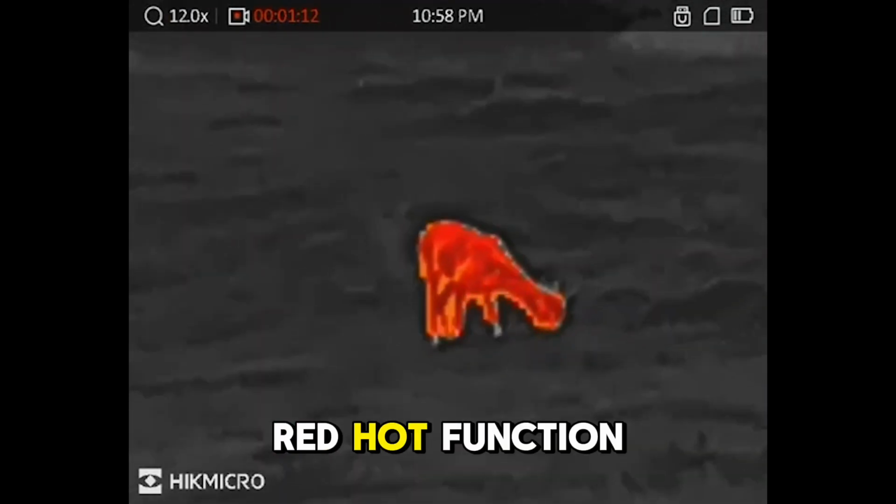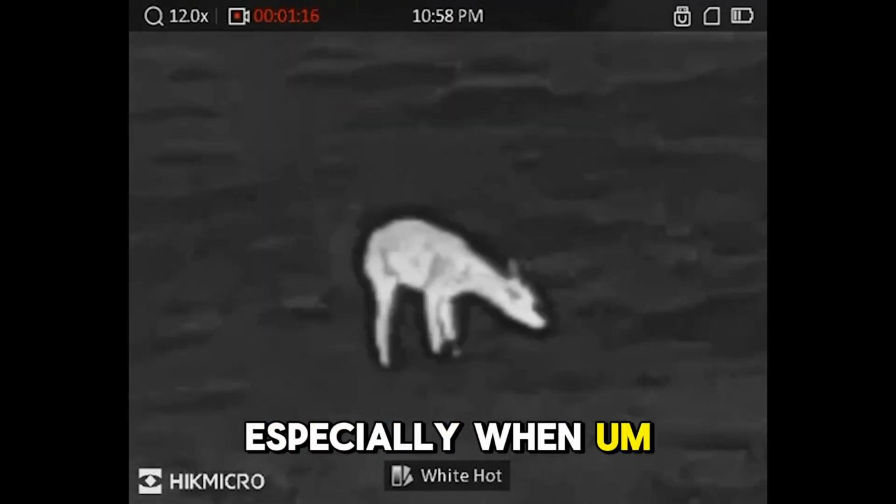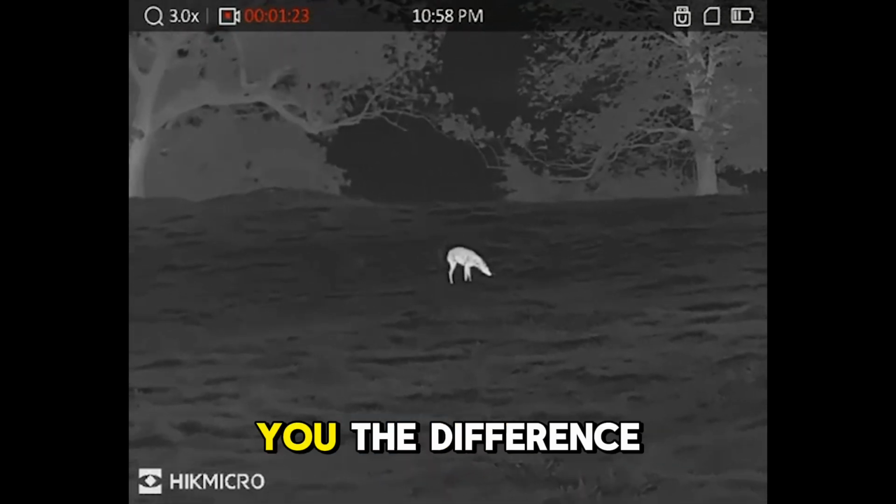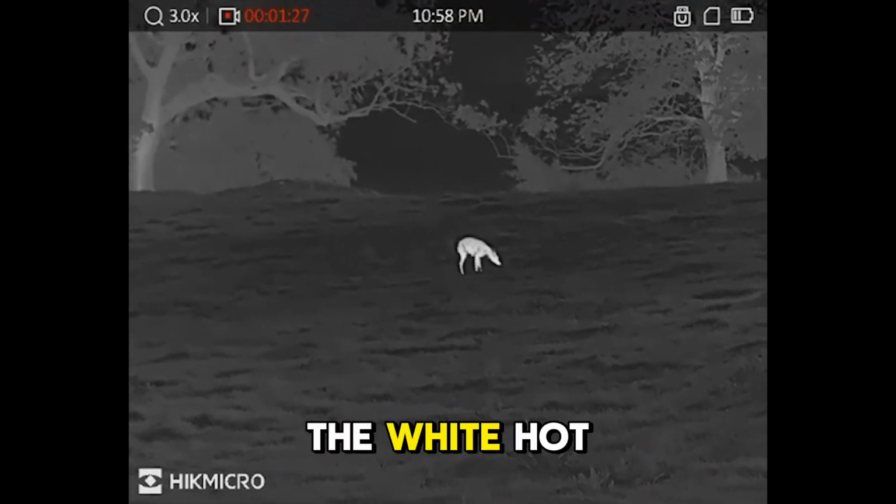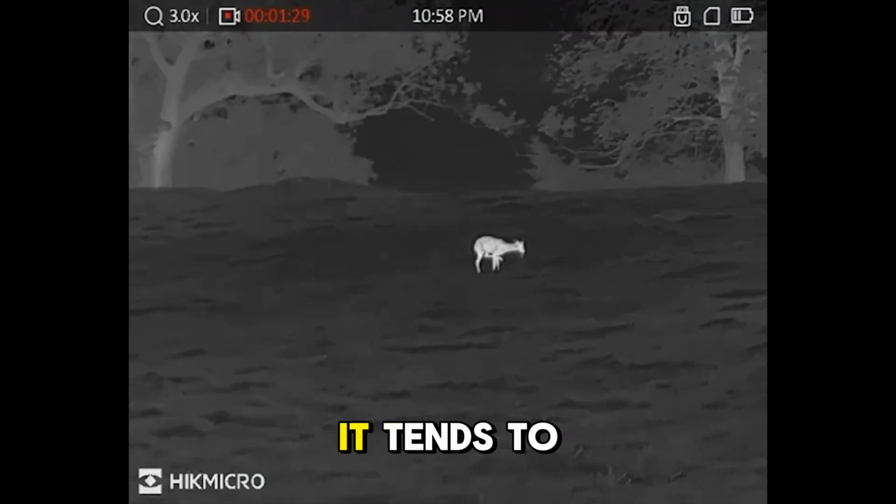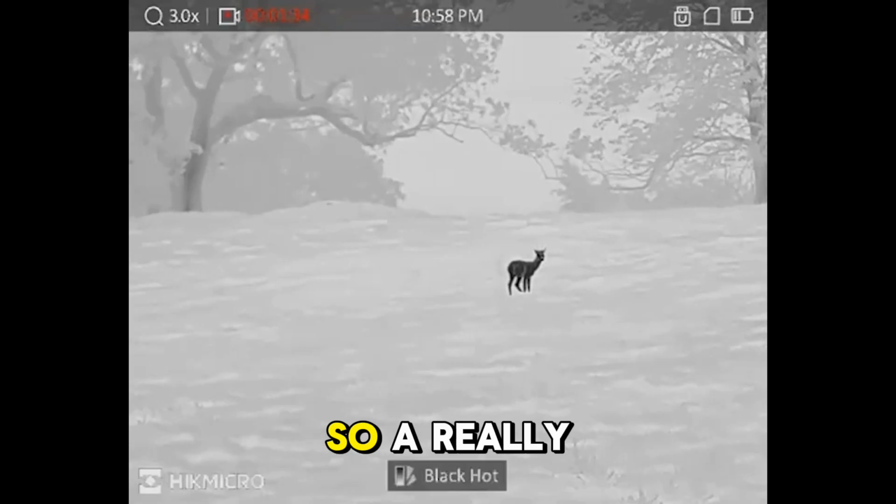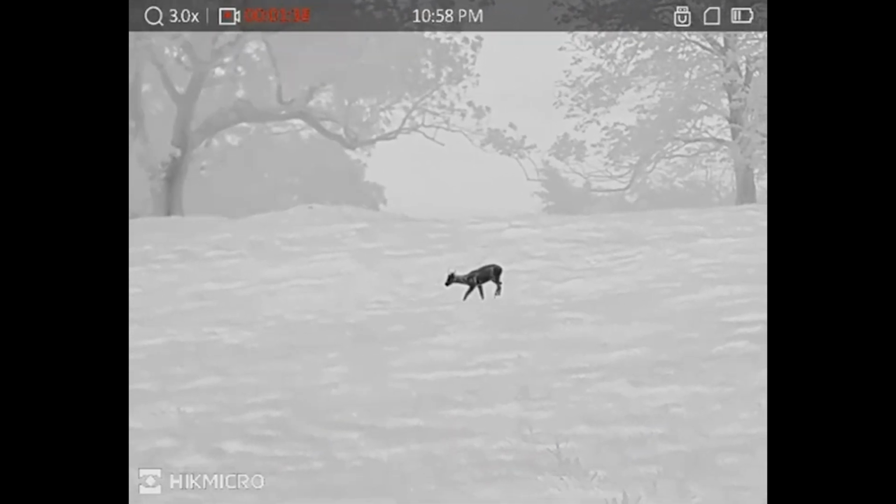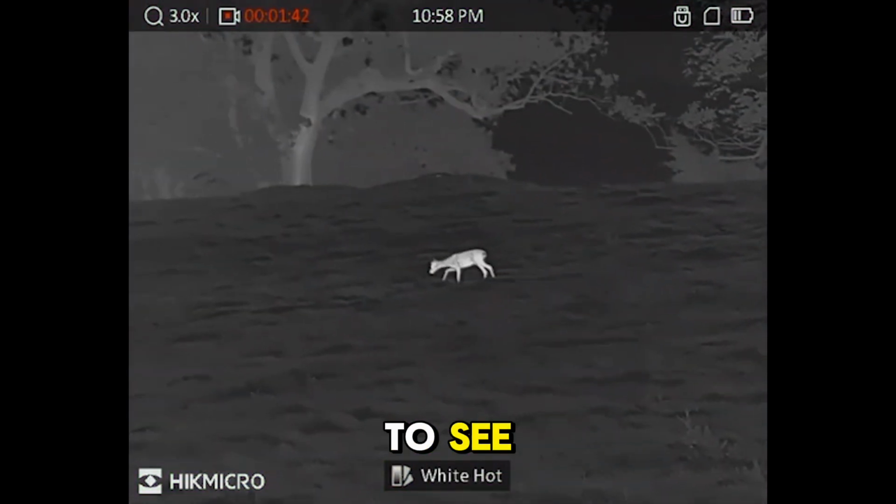I find the red hot function on the Condor really useful, especially when out stalking and it's really warm conditions just now. The red hot function can sometimes tell you the difference between a roe deer and a rock, rather than just the white hot. If it's an animal, it tends to shine red hot more than just the standard hot rock, so a really useful function on there. And away it goes. Lovely to see.